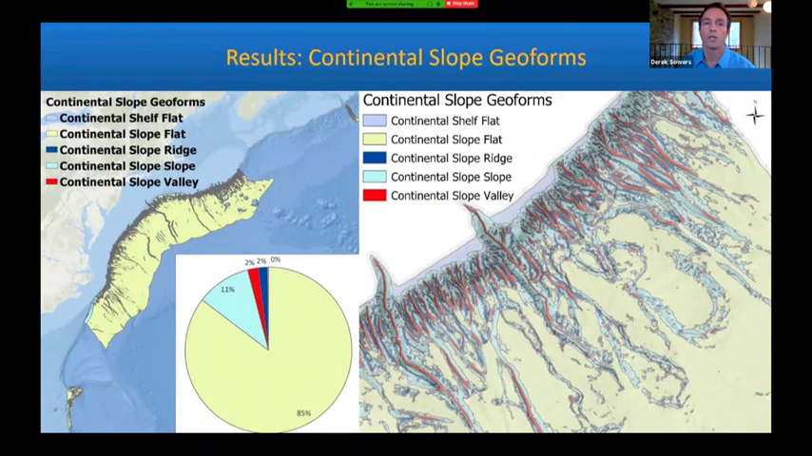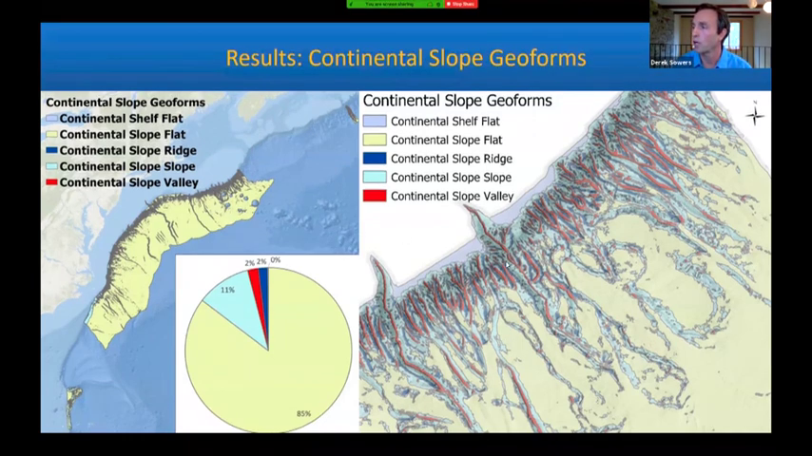The results are shown here for the continental slope geoforms. So this is including that area of submarine canyons. 85% of the area is classified as flats, followed by 11% slopes. Ridges and valleys both comprised only 2% each. So this is kind of interesting because our attention is naturally drawn to the dramatic canyon features, but looking out further across the breadth of the continental slope, you still have a lot that's classified as flats. Yes, it's sloping, but it's just a very gentle slope and is therefore classified as a flat. But you can see that the geoform map clearly highlights the extensive network of gullies and canyon valleys that are a signature feature of the region.